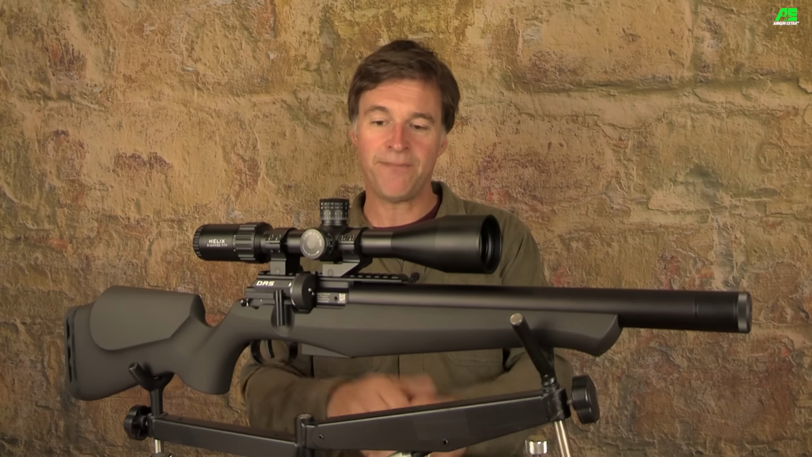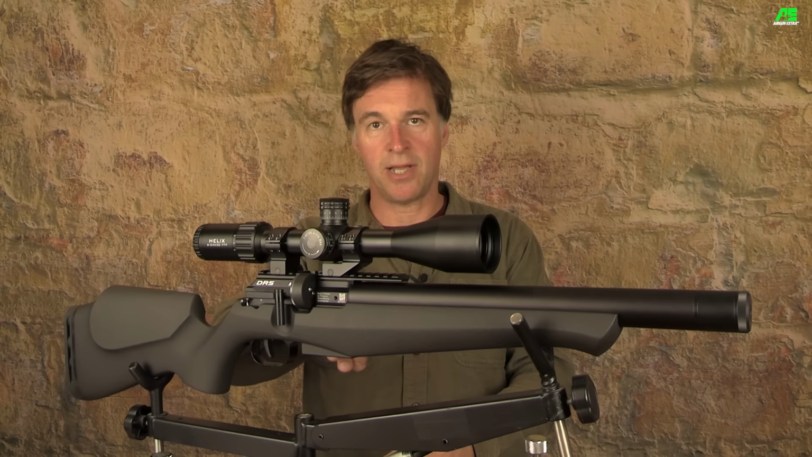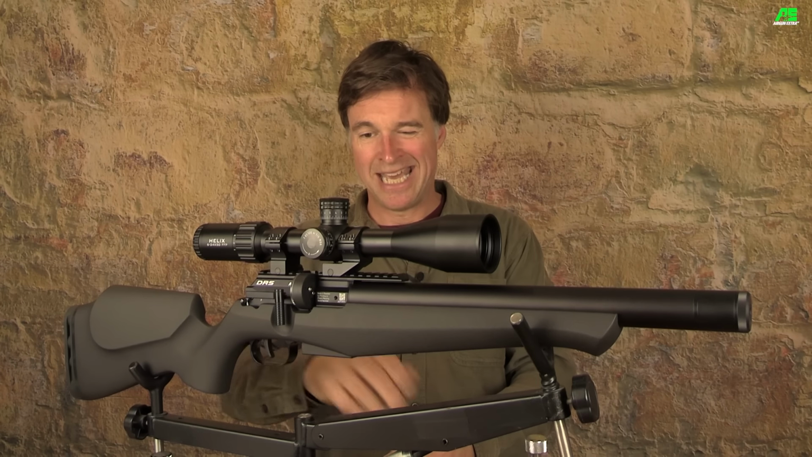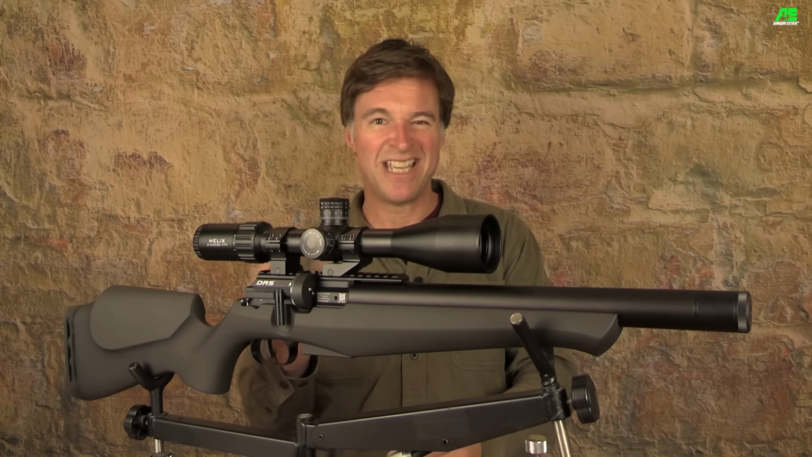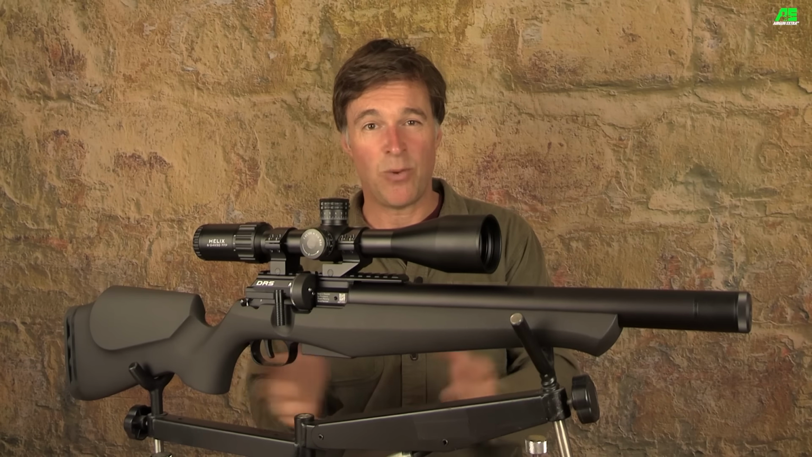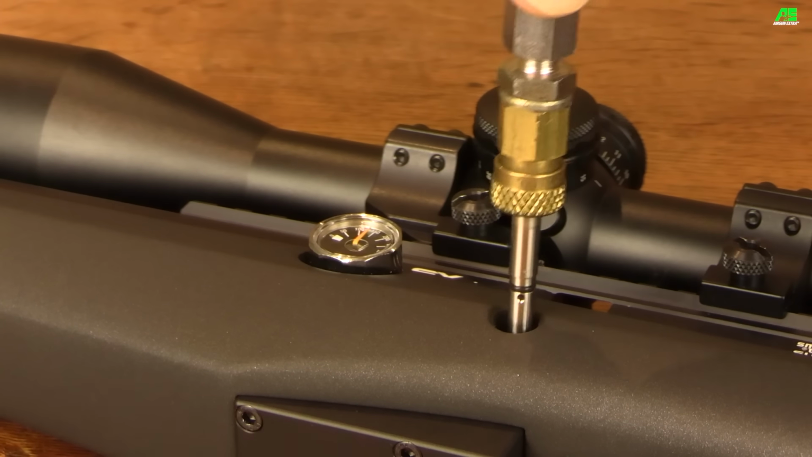So for refilling, the inlet is positioned on the left-hand side of the stock, close to that gauge that I've just mentioned, and there's still no plug for it, and I know a lot of shooters would appreciate that just for peace of mind. Now, when it is time to refill, you simply take the supplied quick fill probe, plug